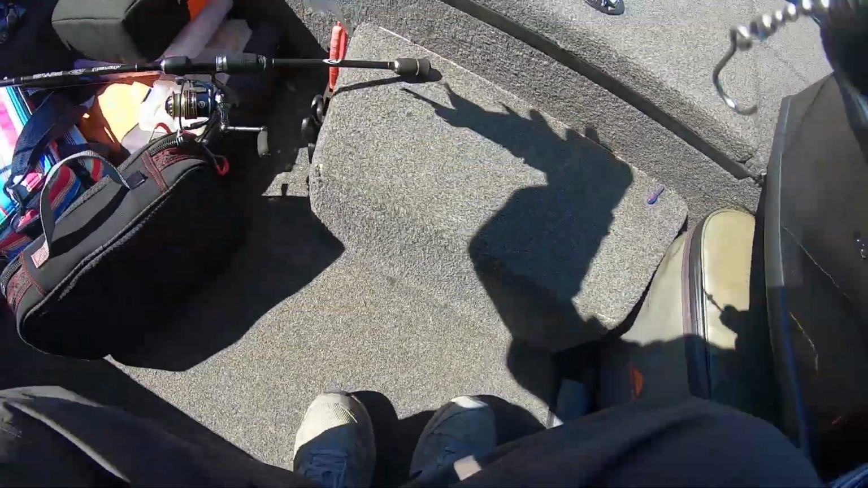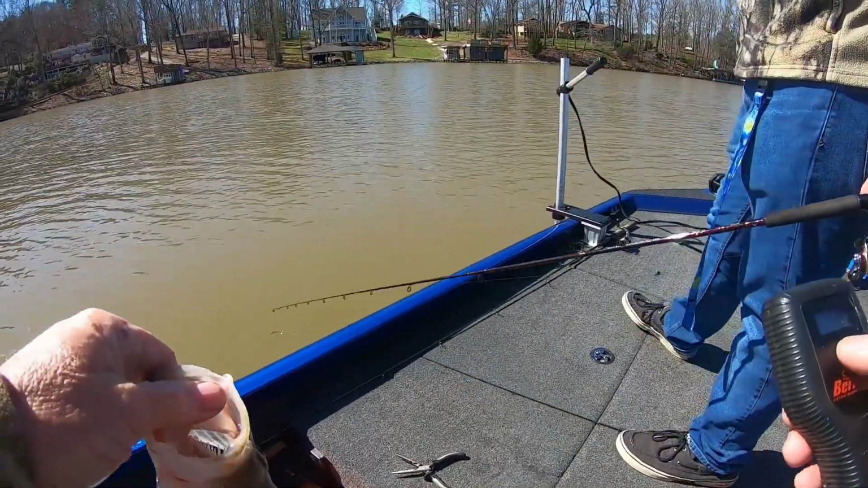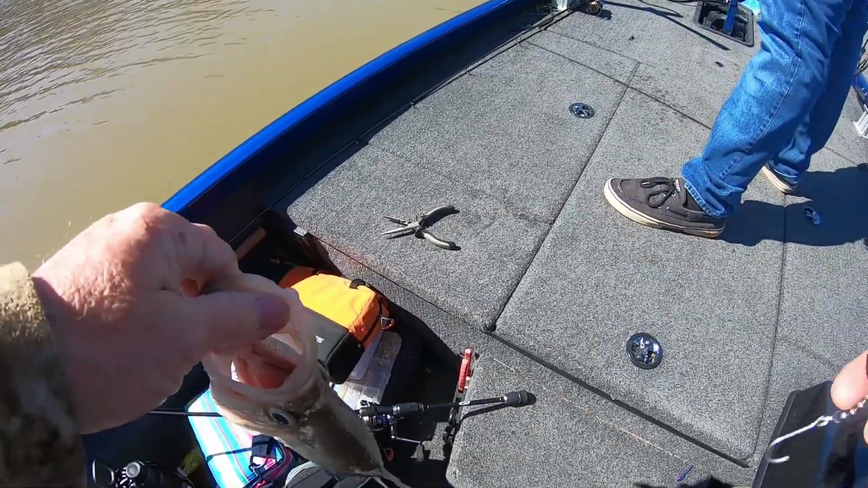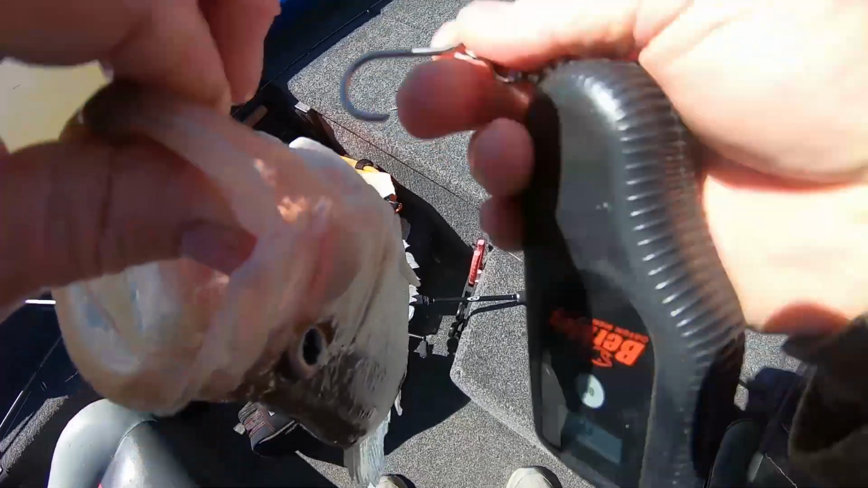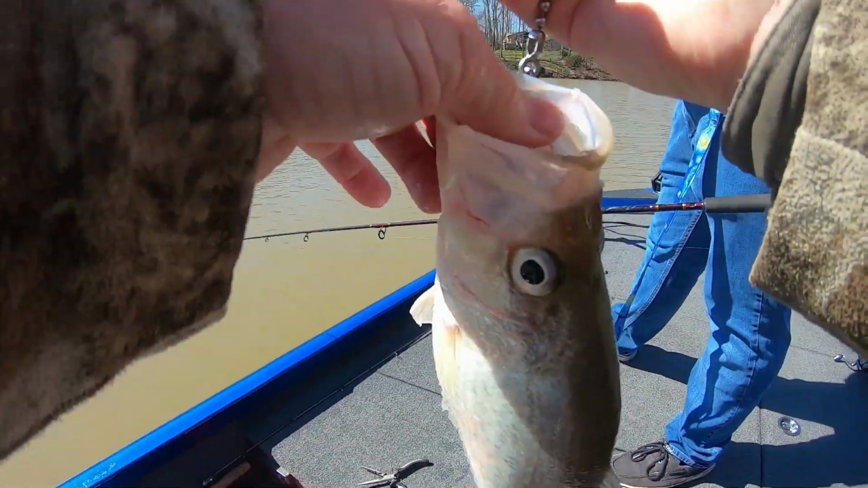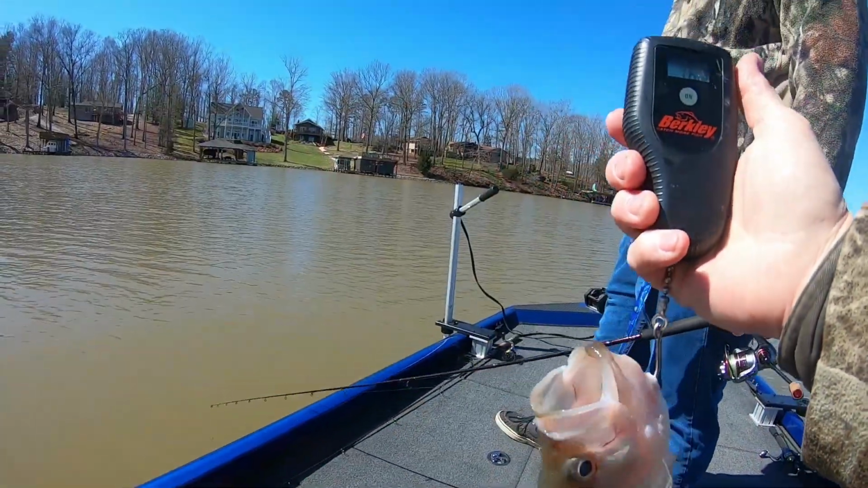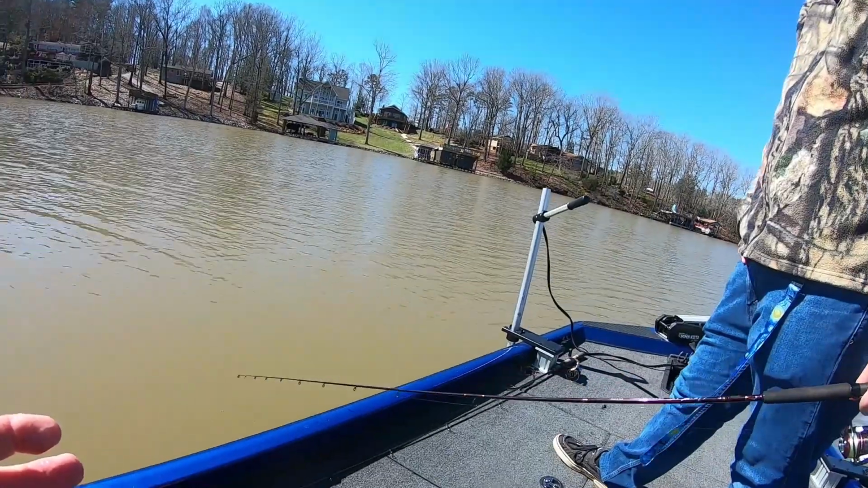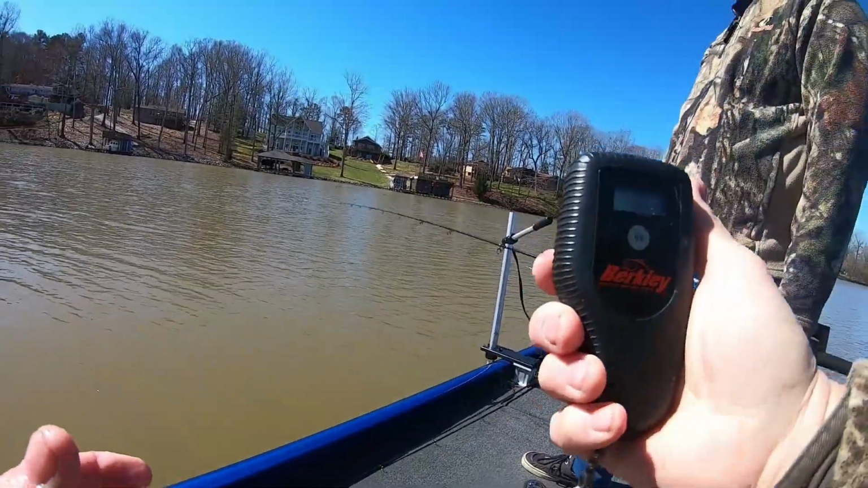He can be right there at it. I had one that was 1.9 the other day. That was called close, right? Yeah, probably close enough. You say it's 2 pounds. No, I didn't say it was 2 pounds. He was 1.9. This thing reads in tenths, so he was like 1.14. Yeah, 1.14. Look here, 1.8. 1.8.